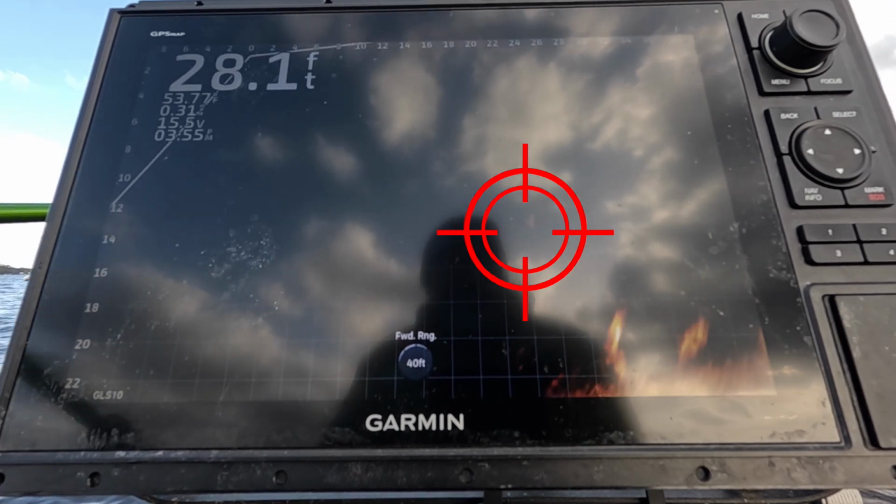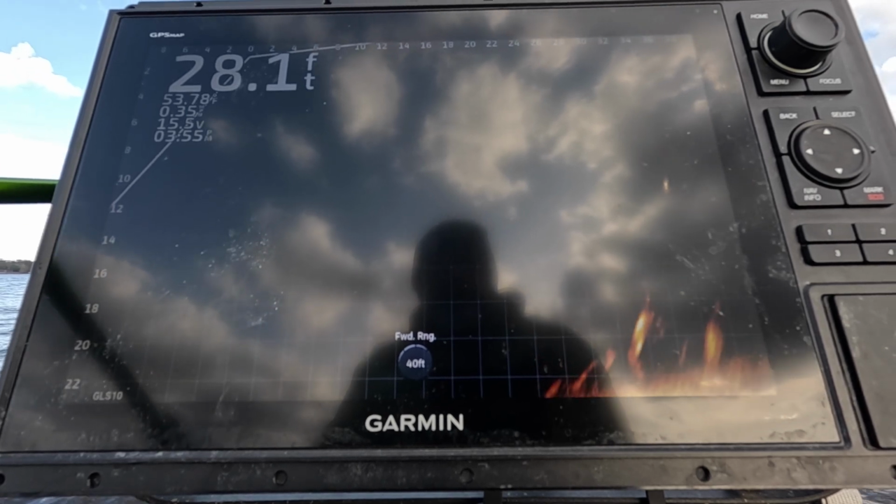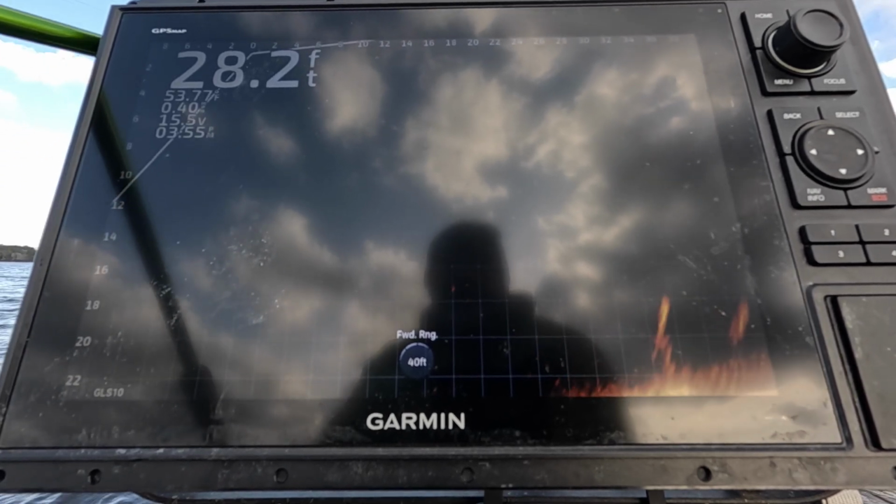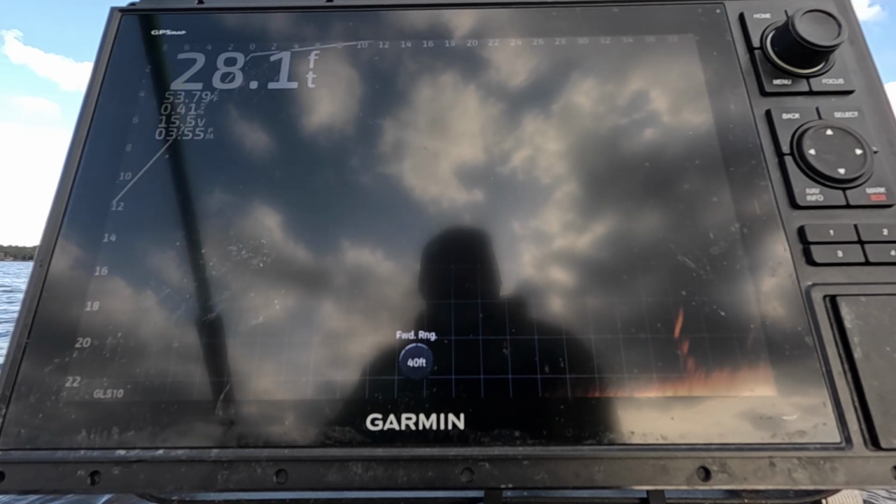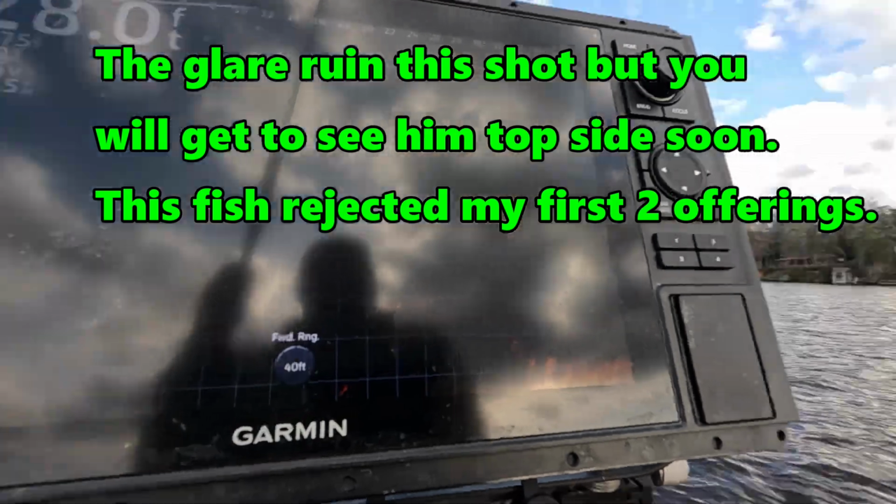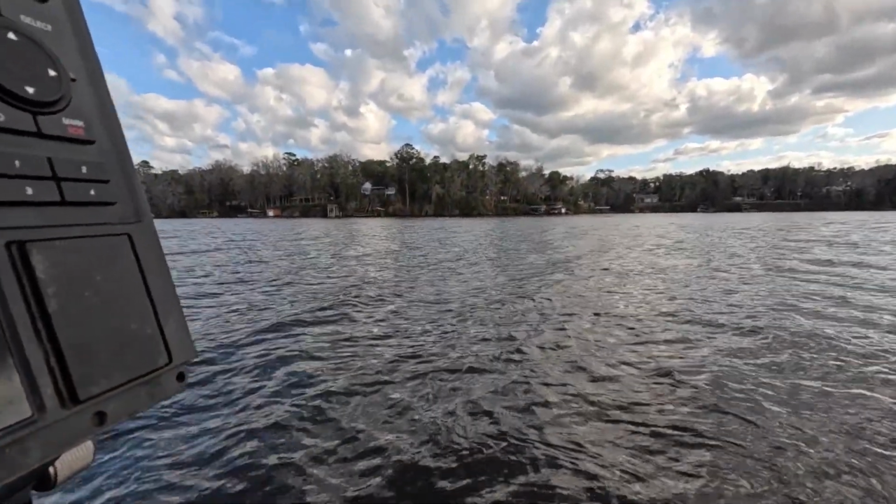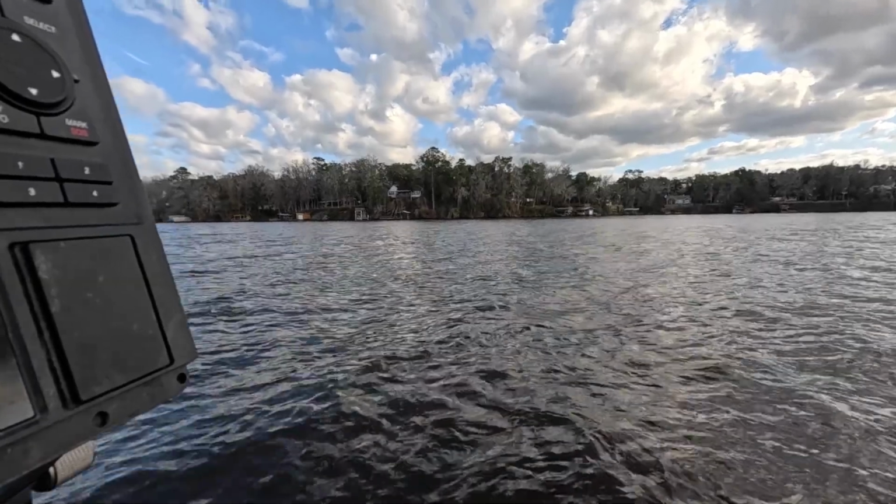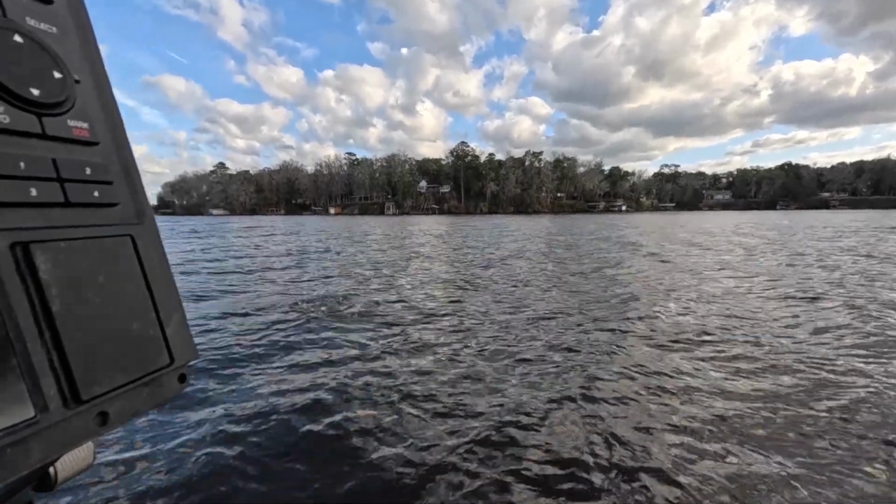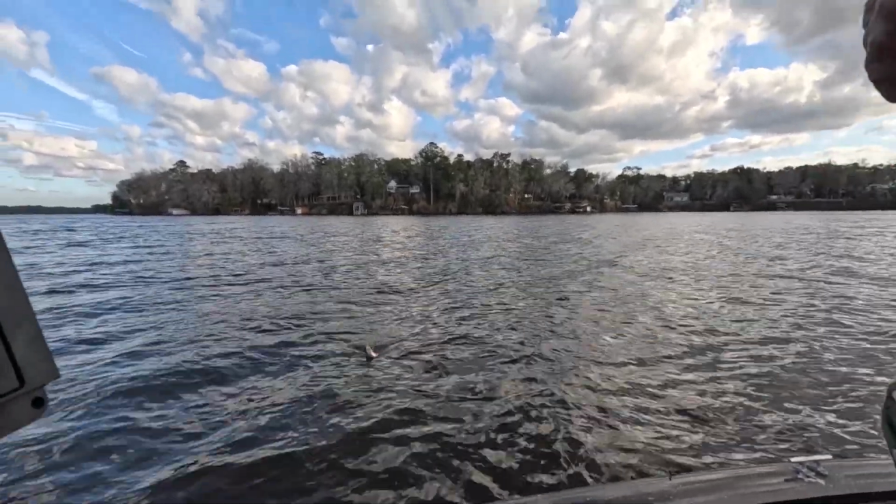Get in his personal space. Get in his personal space and you can make them bite. But you got to get in their personal space. You see what I'm saying? Gotta get in that personal space. So another hog, folks. Another Lake Tarquin hog.